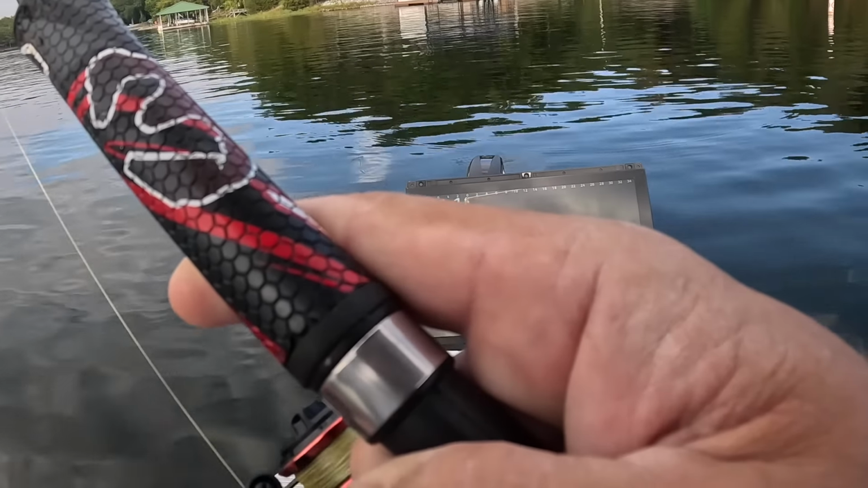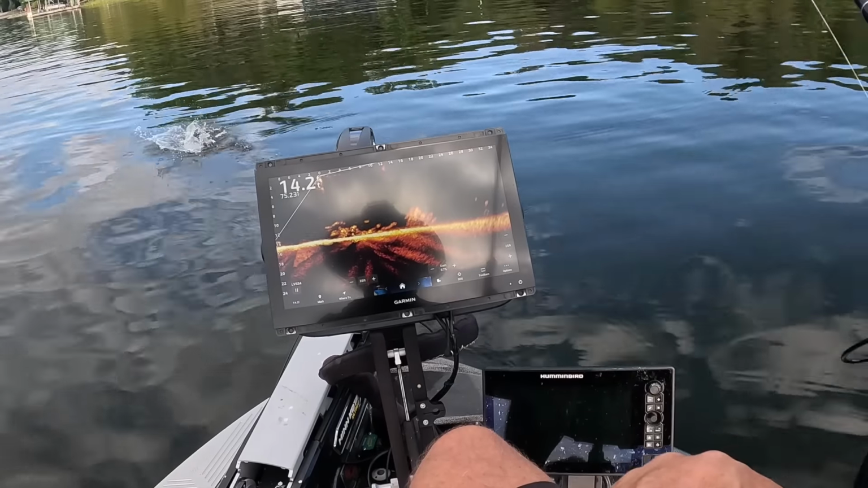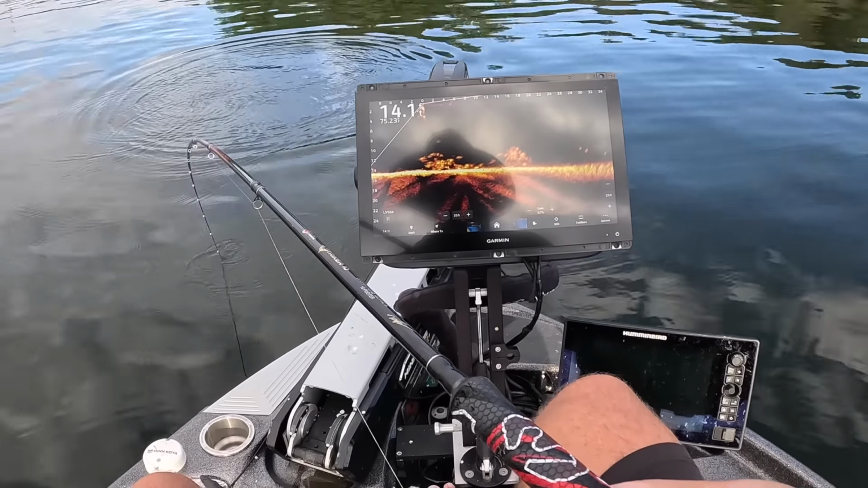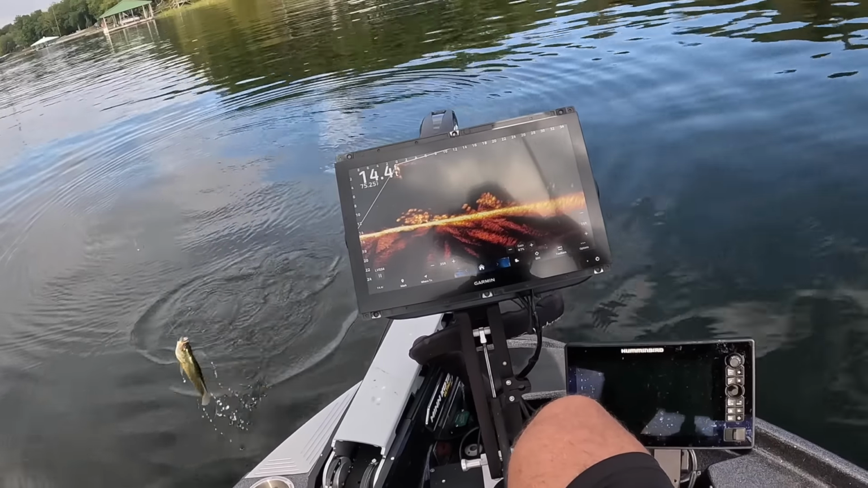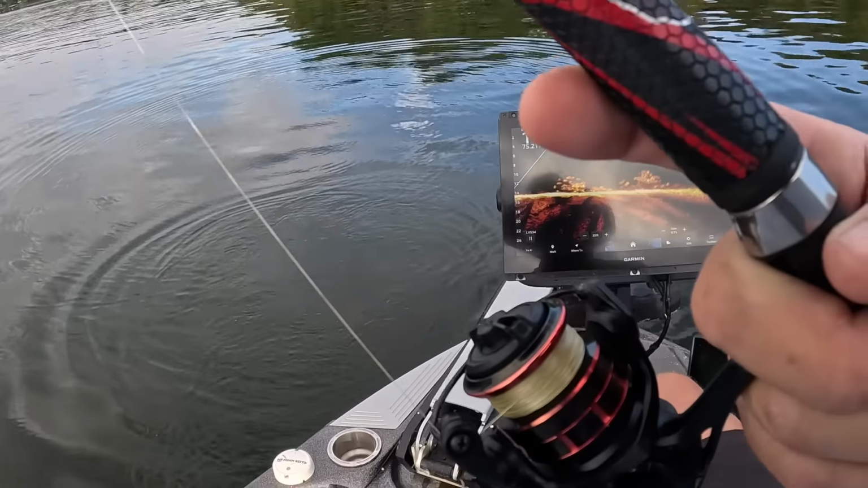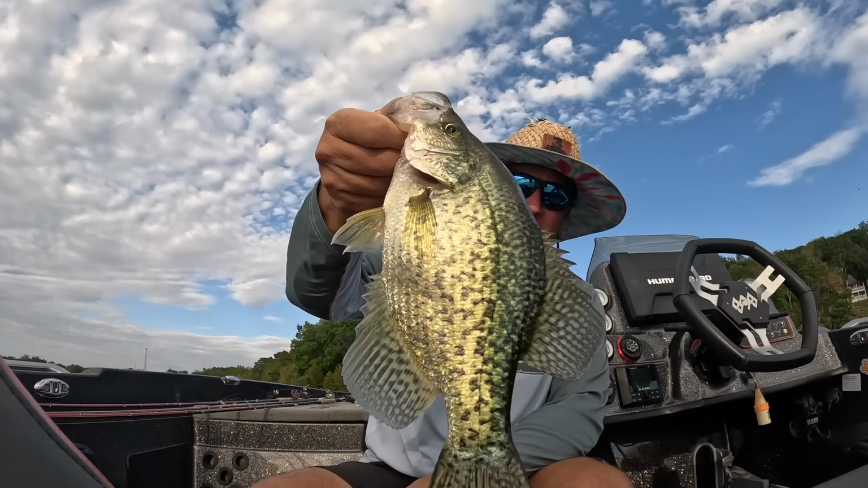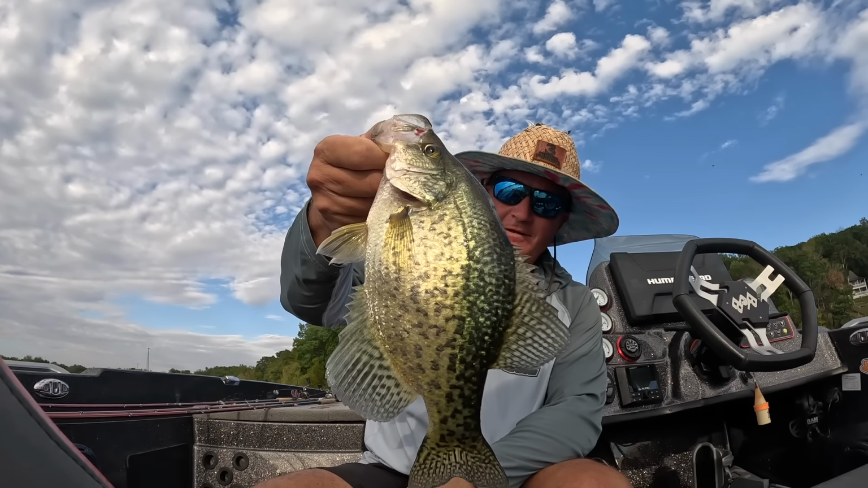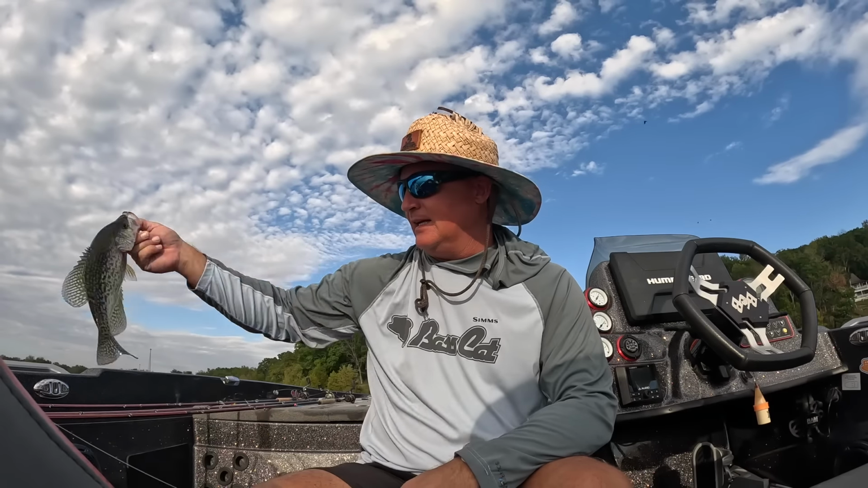Bam. Another stud. For my lake, that's a great fish. Boy, look at that fight, guys. He's coming in the boat. Oh, baby. Big fish. Ooh, that's a good fish, guys. Boom. Slab. That's almost a tournament fish right there. Guys, second technique.